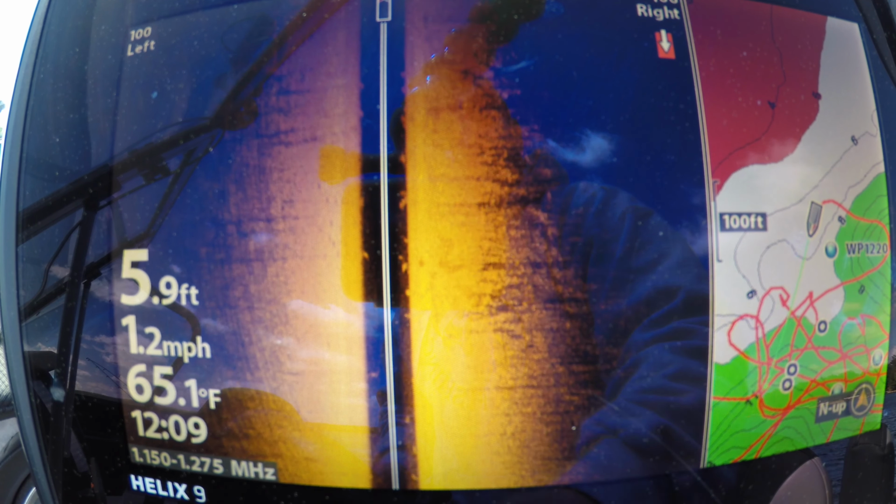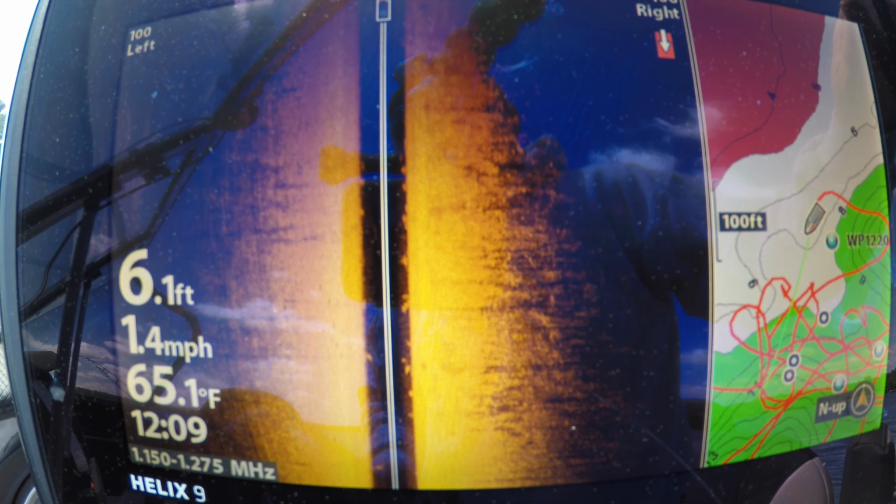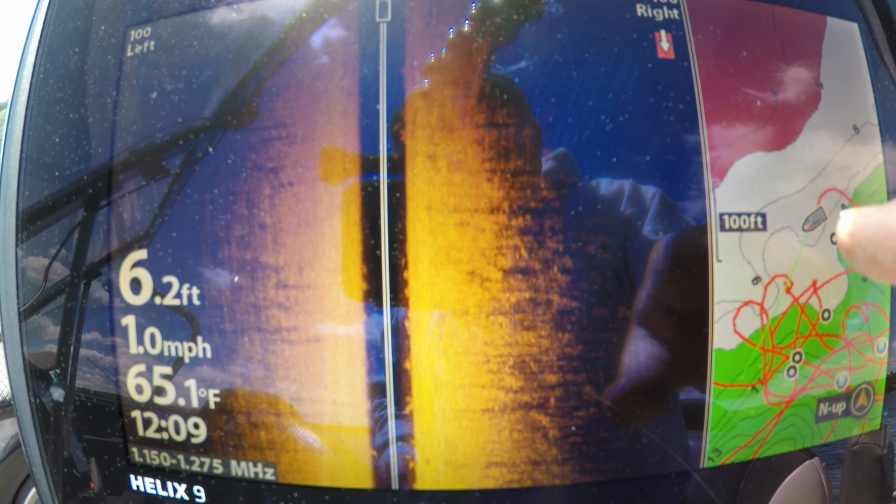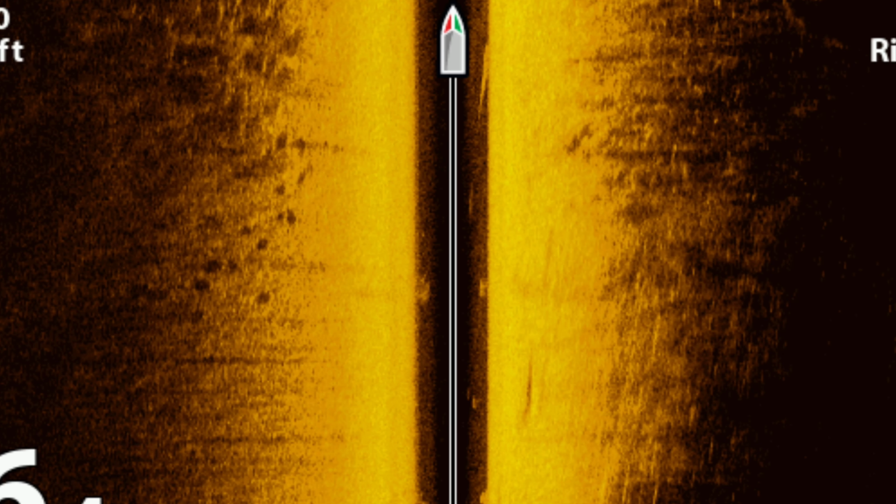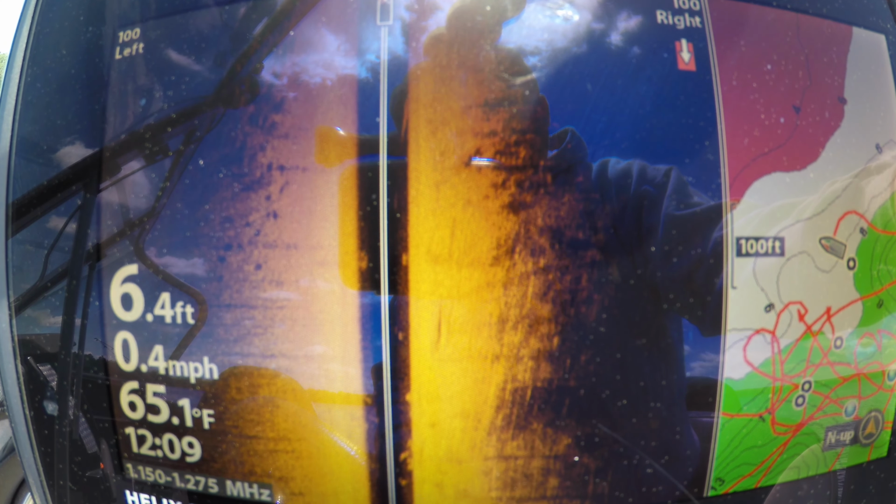Go a little bit farther. And now I'm going to hit spot lock. So now hopefully my boat, which is over here, there's the fish right there. There's the pot of fish. I'm going to take a screenshot so you can see that. But that's what I'm looking at.